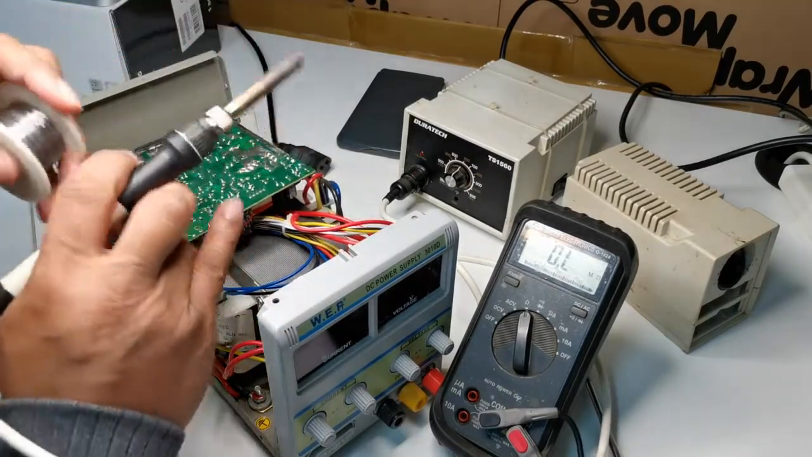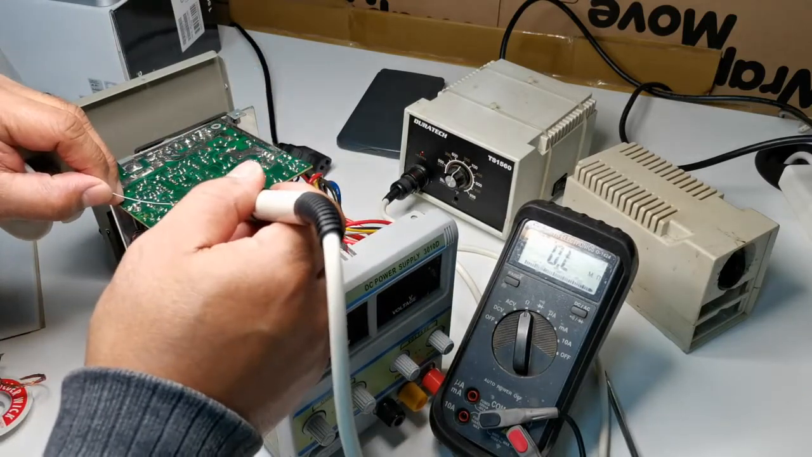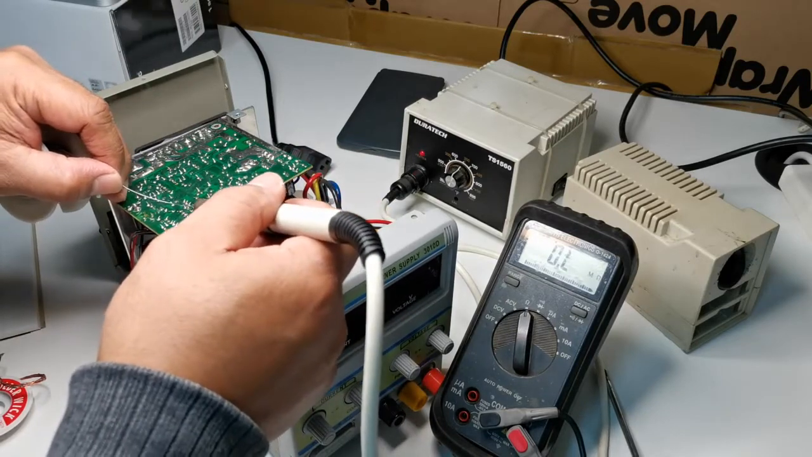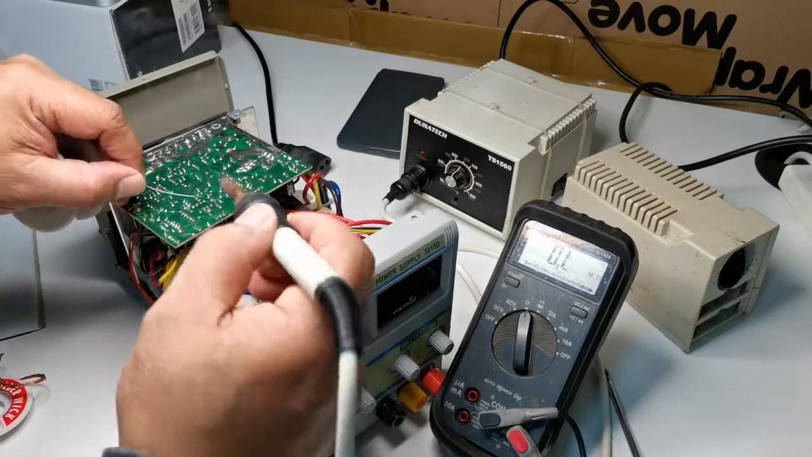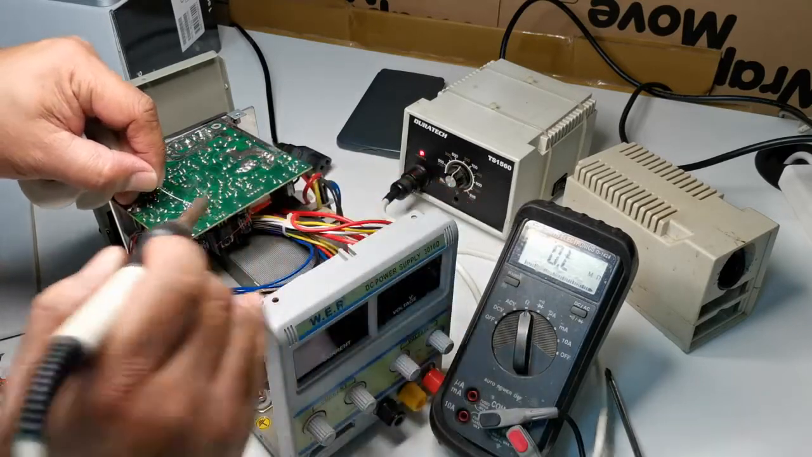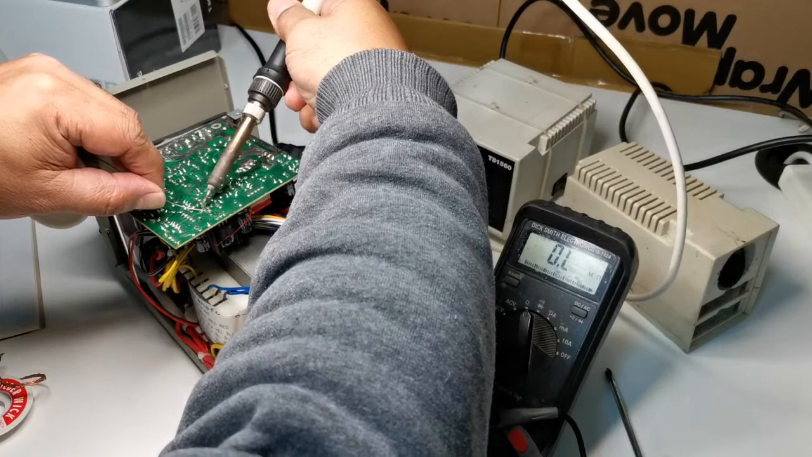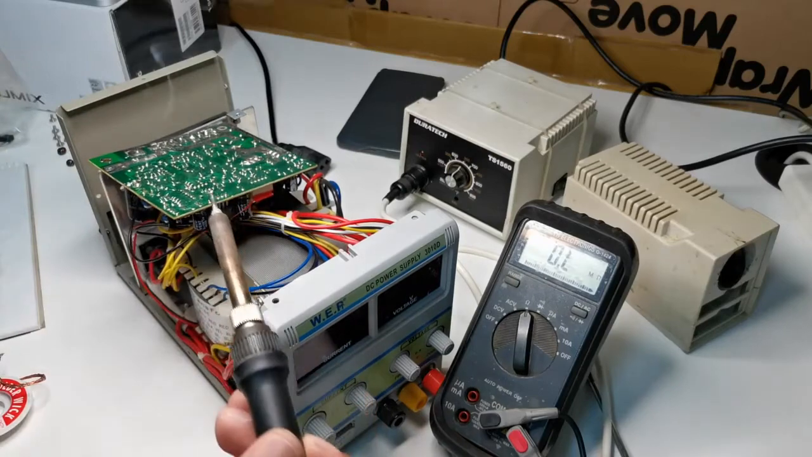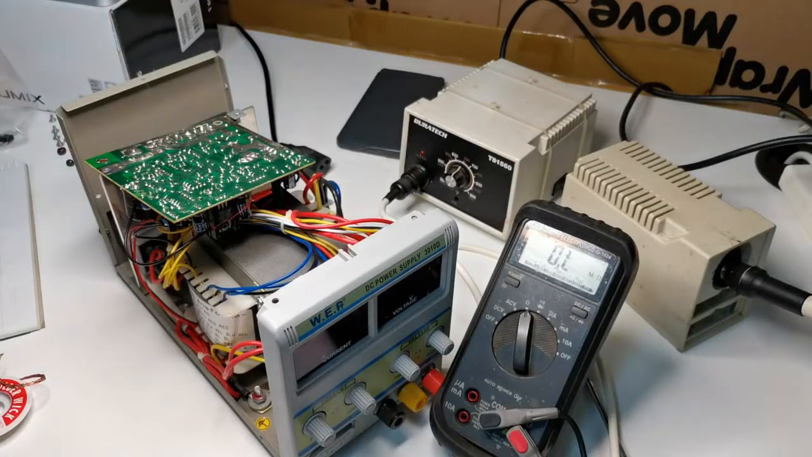Now we have to solder the rest of the pins. Okay, that's pretty good. Okay, next one.